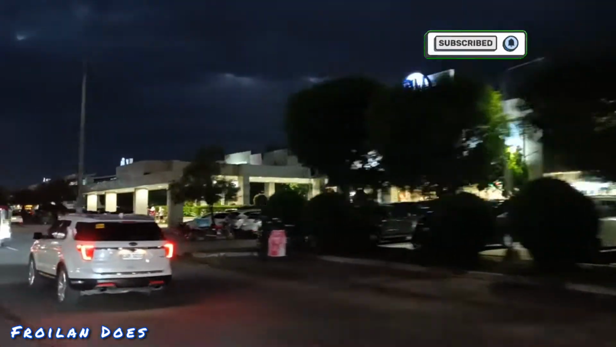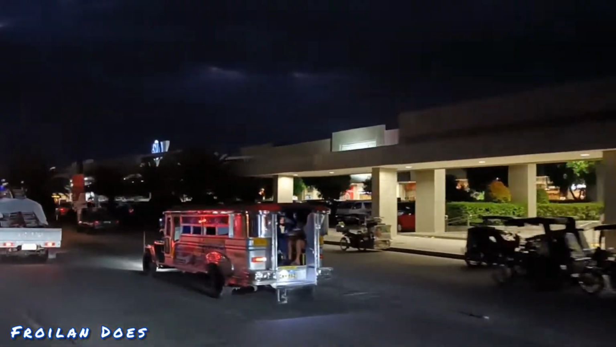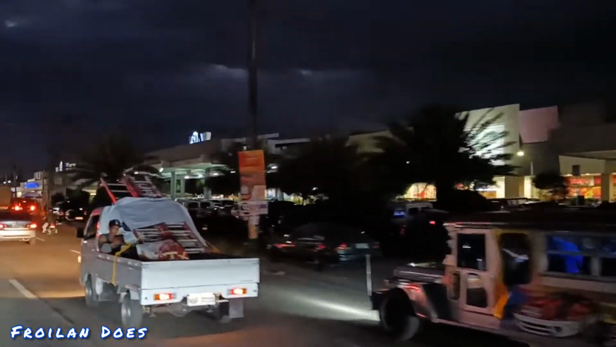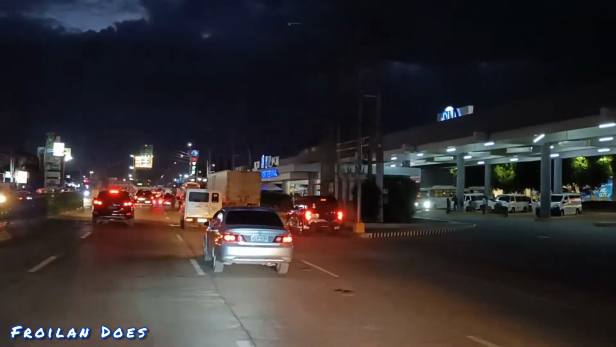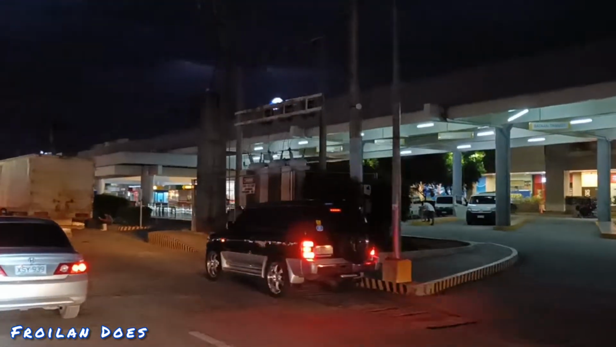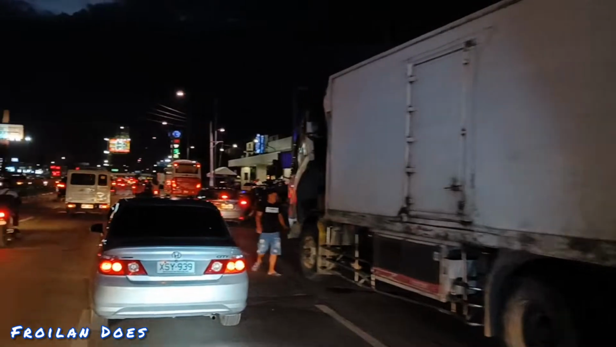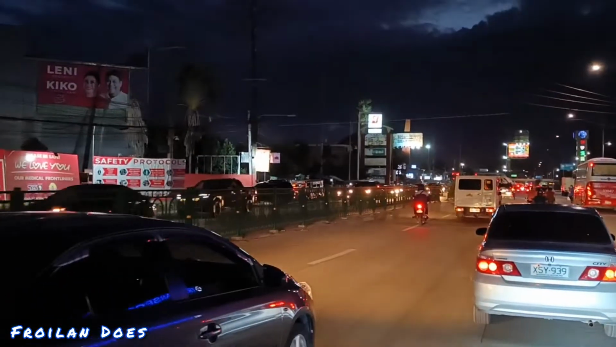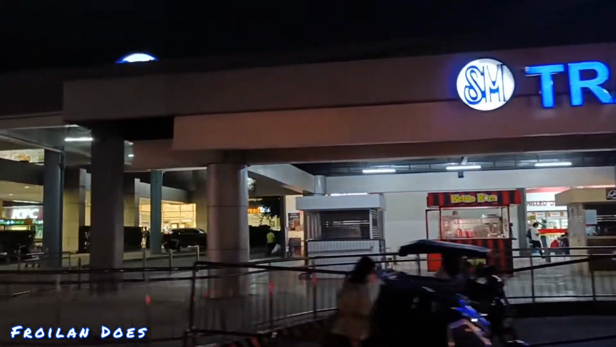Time check, 6 p.m. So for today's video, we're gonna have a night ride on the busy major roads of the city of San Fernando, home of the annual Giant Lantern Festival. But first, we're gonna stop by the biggest mall in Pampanga, the SM Pampanga, to avail our freebies from Realme phones. So, what are you waiting for? Let's get it on!